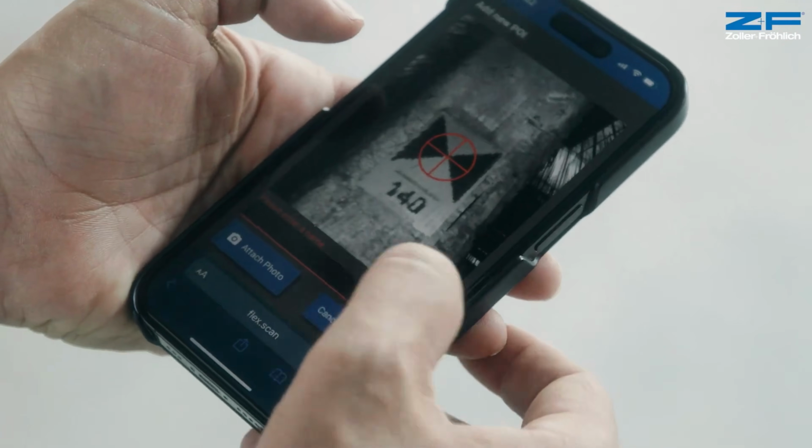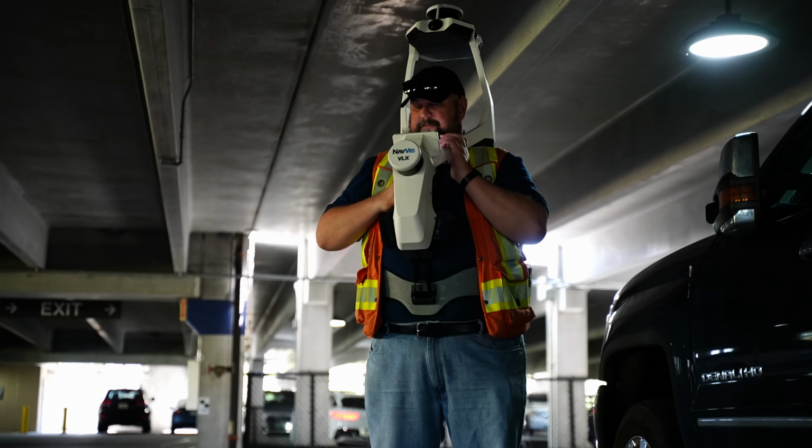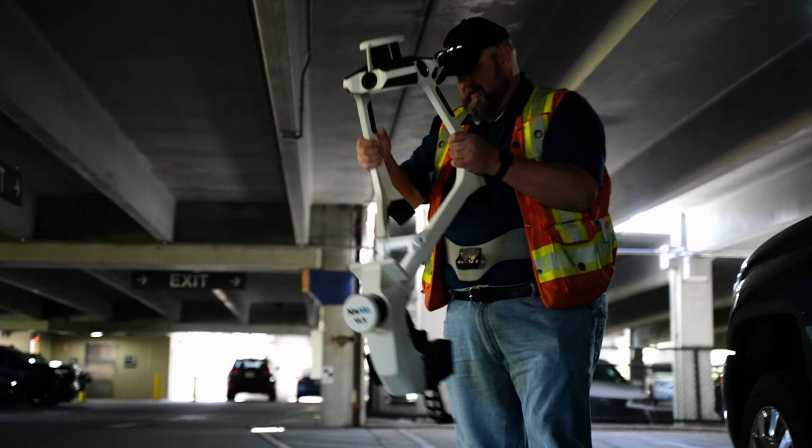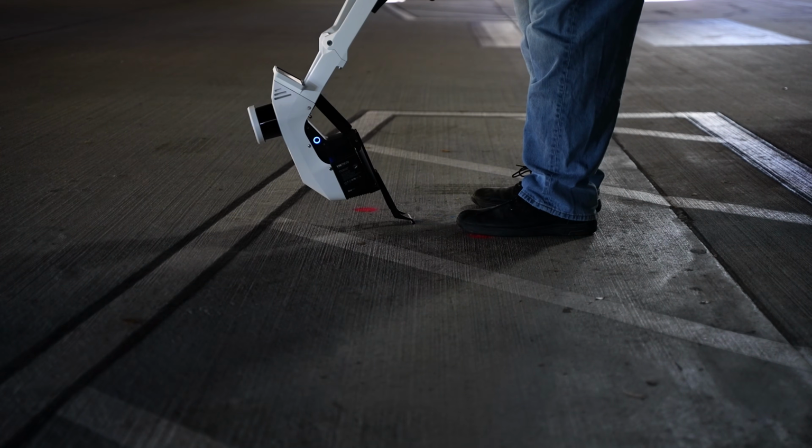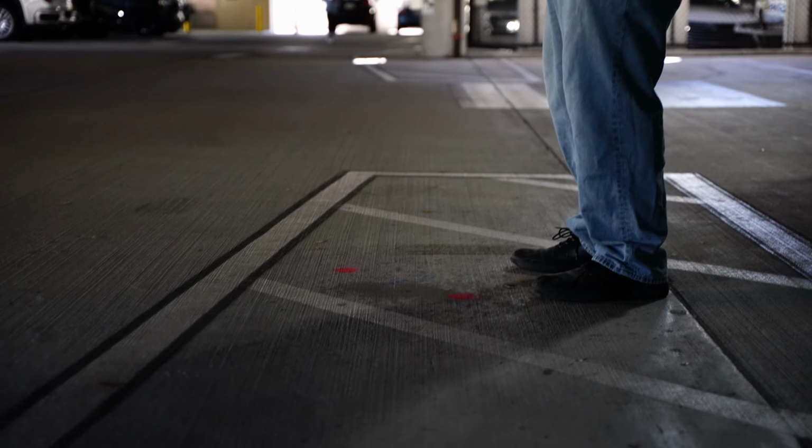The FlexScan uses black and white checkerboard targets to tie in control, whereas the VLX, along with other SLAM units, allow you to physically tie in control points. Now, there are pros and cons to this. The pro is you don't have to stop to tie in control points, but realistically, it doesn't take long to pop the VLX off and measure in a control point.